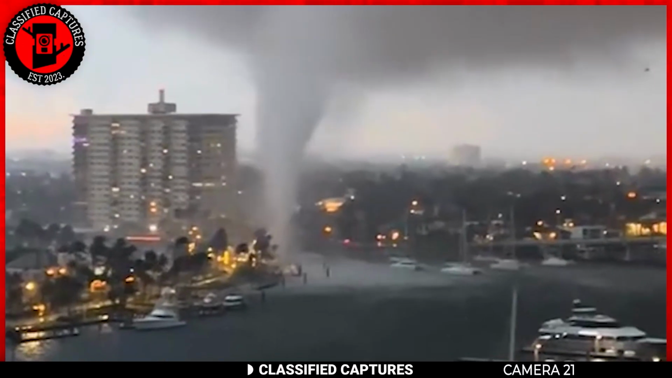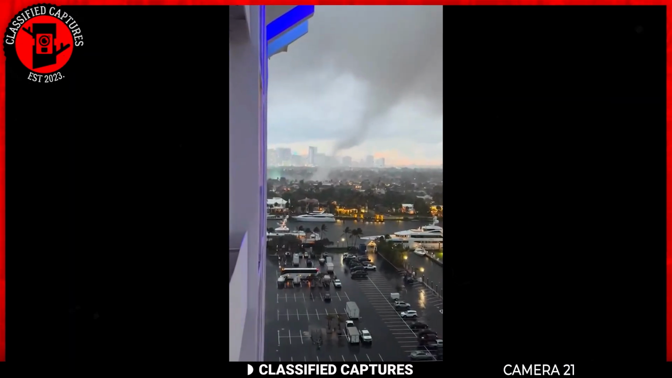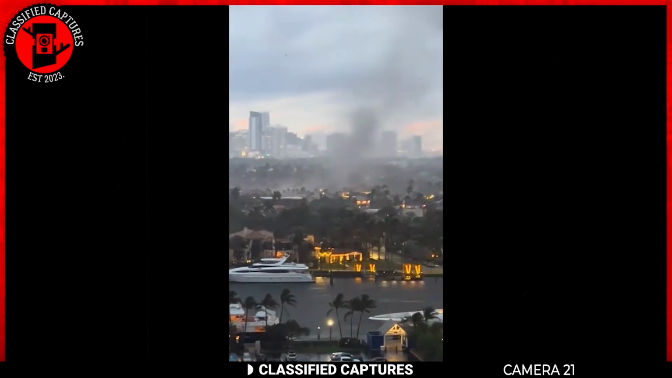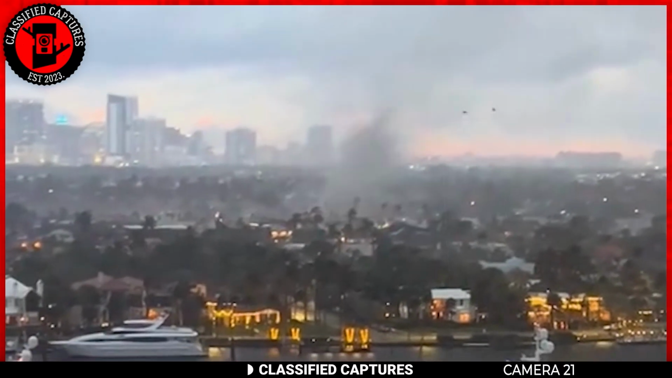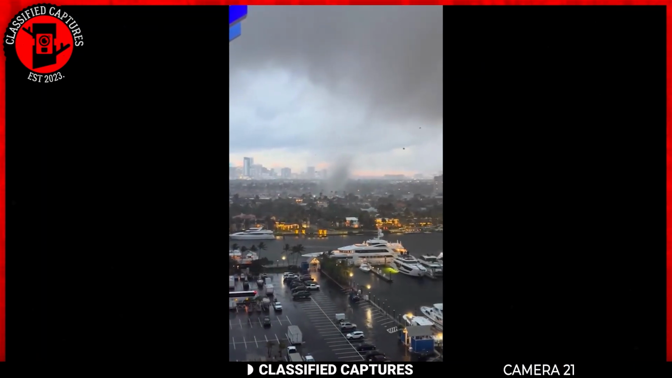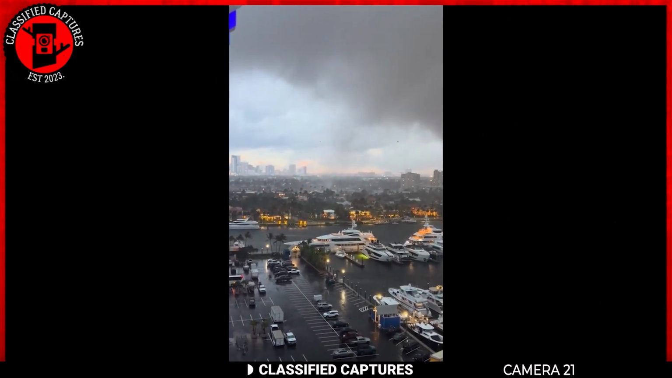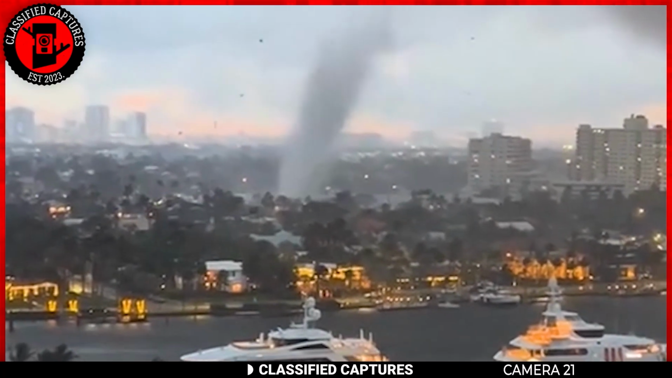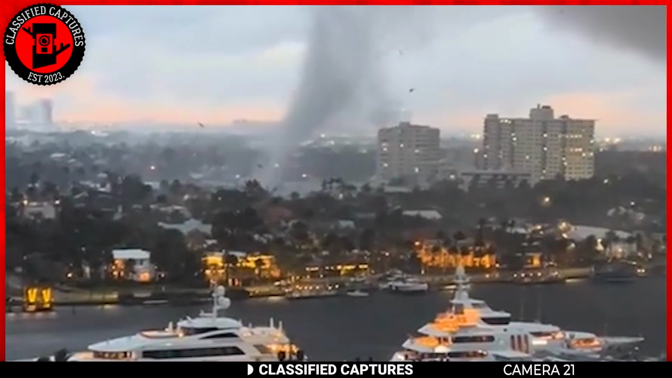Oh my God, Ryan! 2 New Yorkers seeking refuge from a snowstorm in the balmy confines of Fort Lauderdale found themselves face to face with a phenomenon they likely hadn't expected: a tornado. Witnessing their first tornado, they trained their gaze on the awe-inspiring spectacle unfolding before them. The tornado, a force of nature with its own agenda, danced unpredictably from place to place, leaving a trail of destruction in its wake.